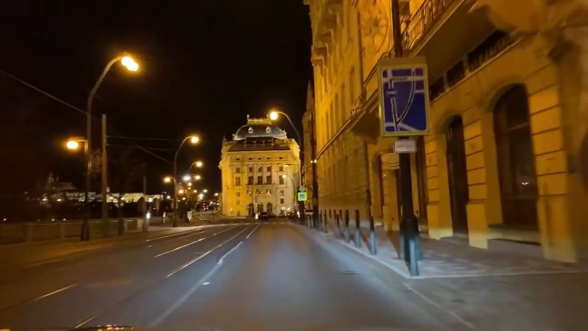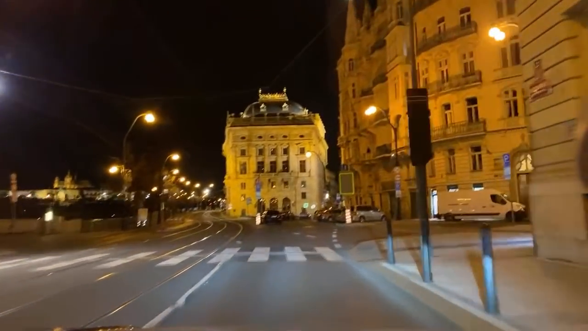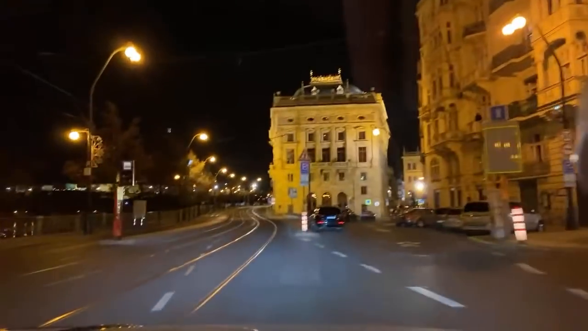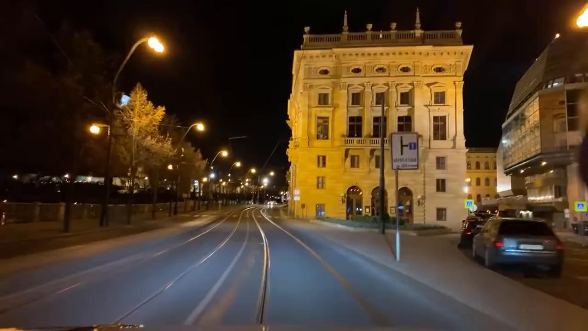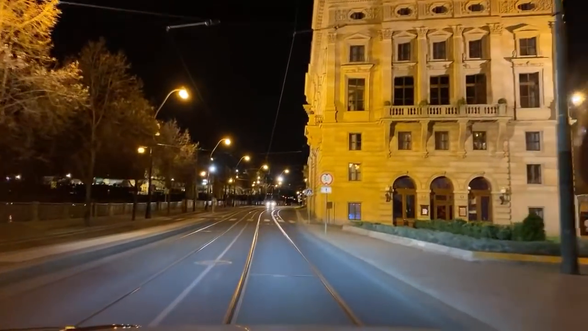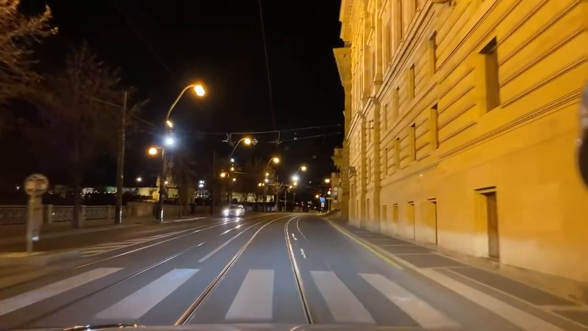Now you'll have a first glimpse of the Prague Castle. I will not be crossing the bridge now. Here's the lovely castle for you. I can drive slow, just so you know, because there's nobody behind me. Don't worry, I'm not trying to slow traffic or anything. The castle and the St. Nicholas Church below it. I'm gonna make a right turn here.